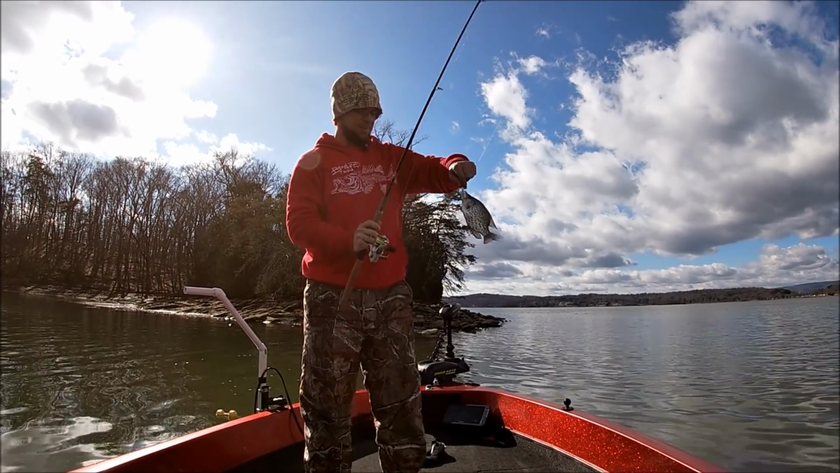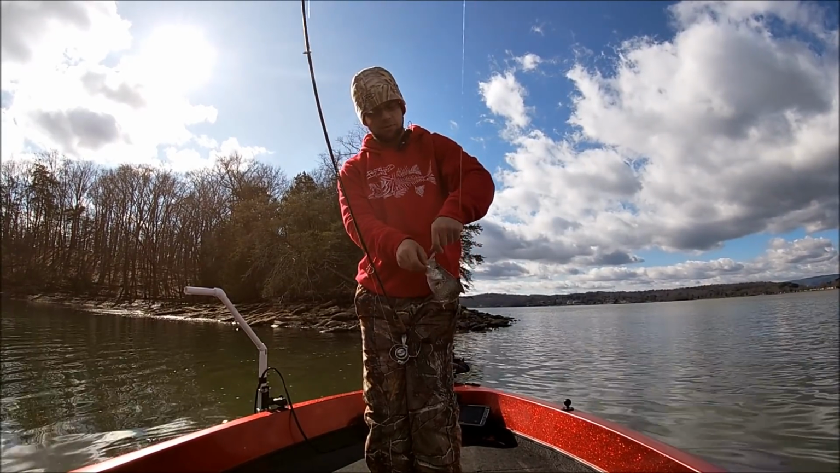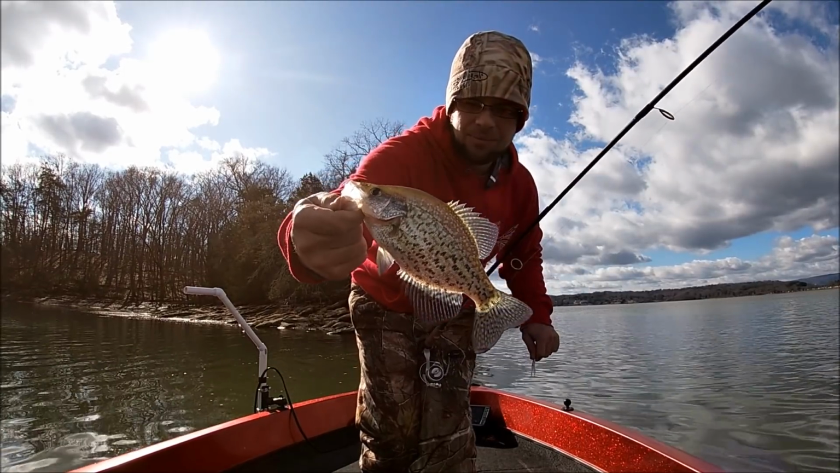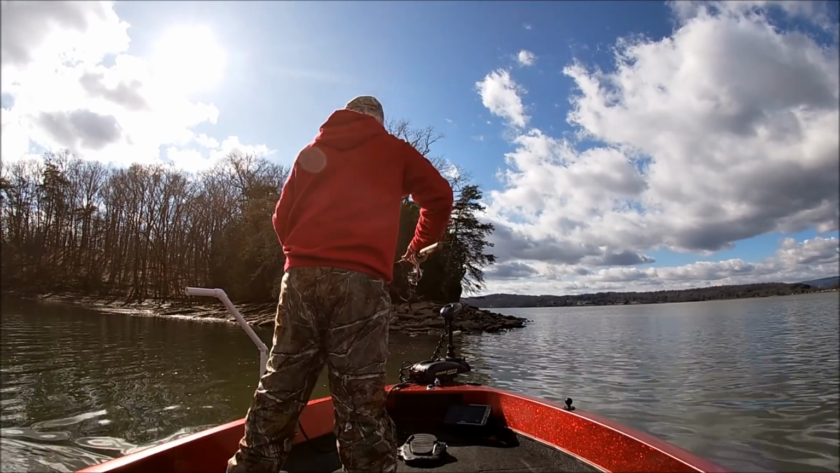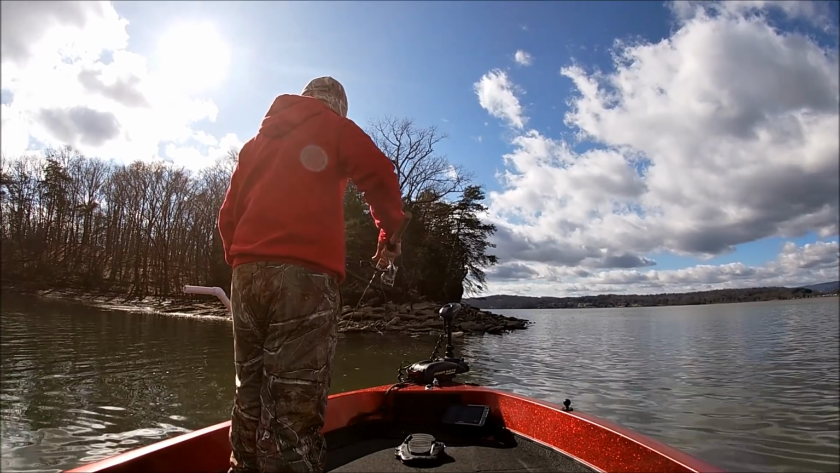Got him, got him. Look how black that fish is. Boy, that's a pretty fish. He ain't very big, but man, look at that color on that fish. The fish is pretty. Drop down right underneath the transducer. There's right here.